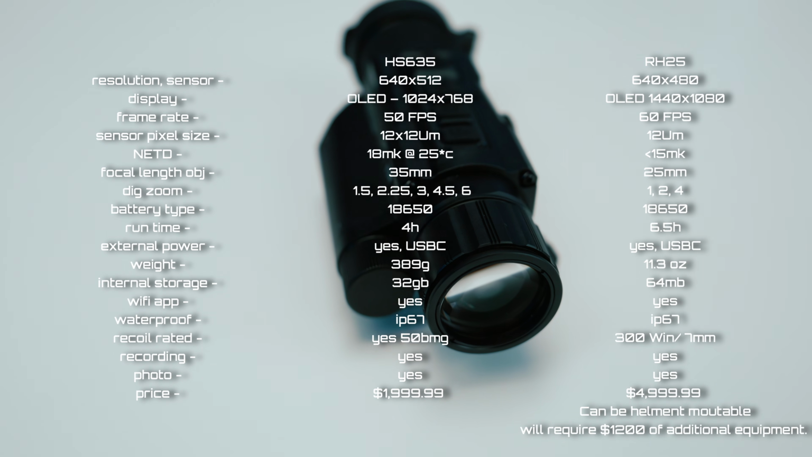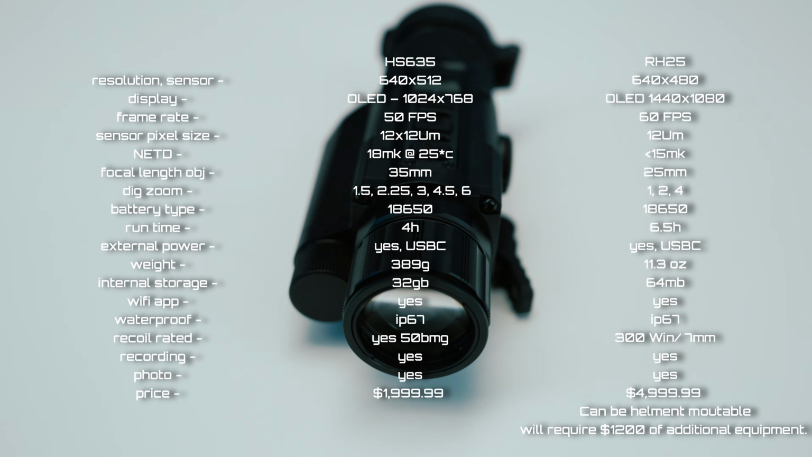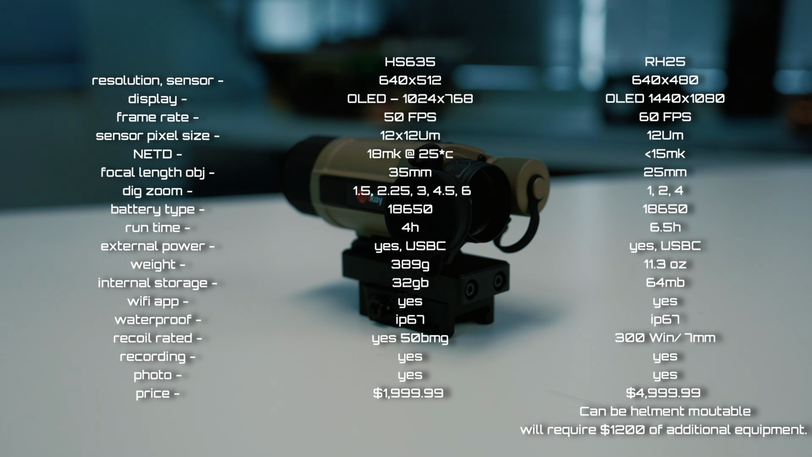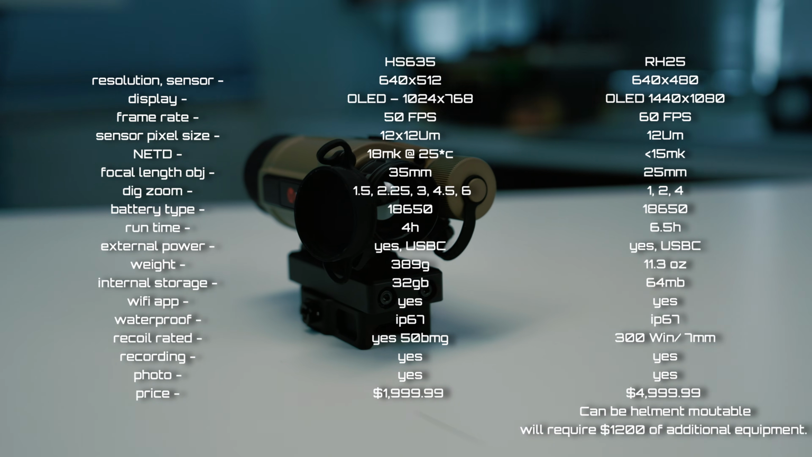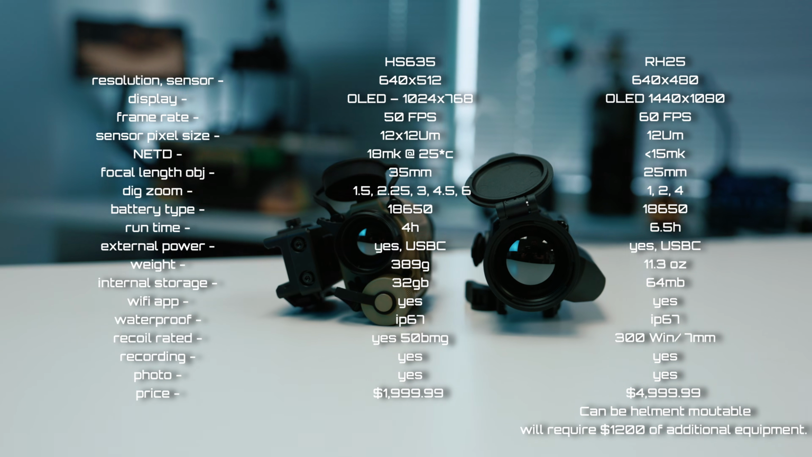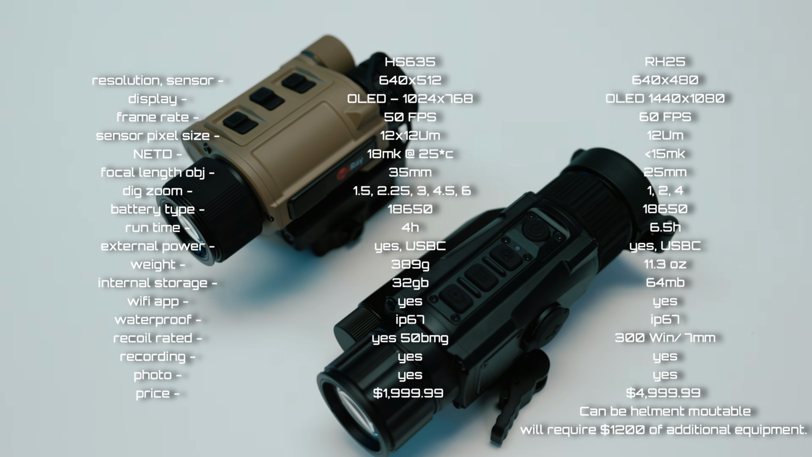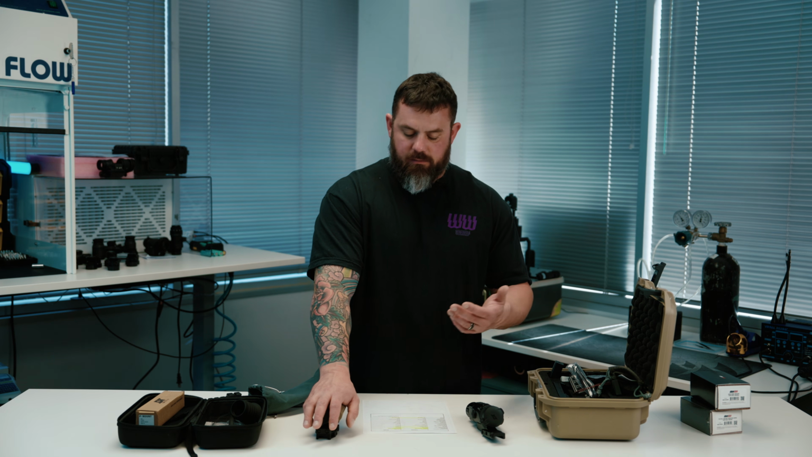Both of them use a micro OLED display. The HS635, I'm going to flip these, has a display resolution of 1024 by 768, and the RH25 has a display resolution of 1440 by 1080. There is a disparity there in pixel density.